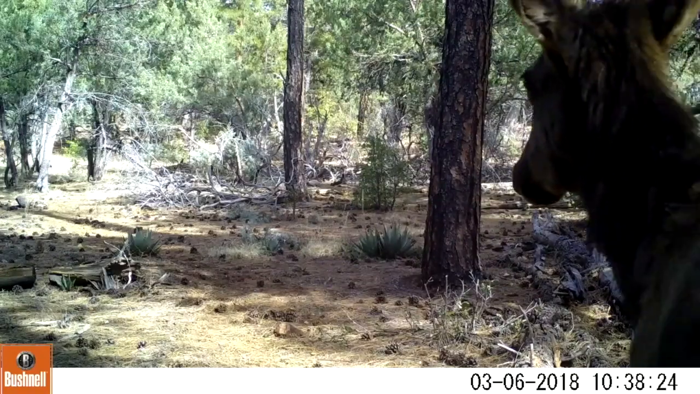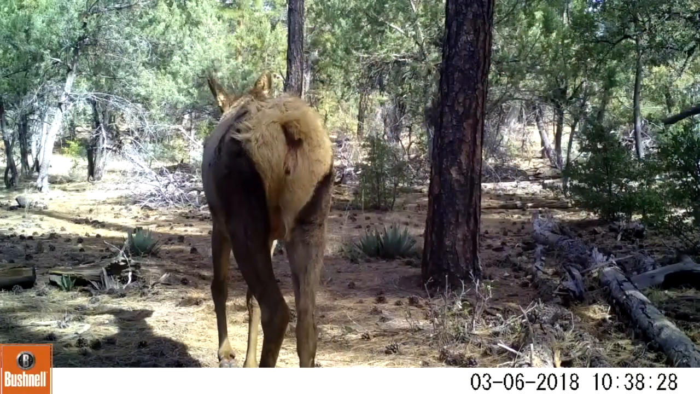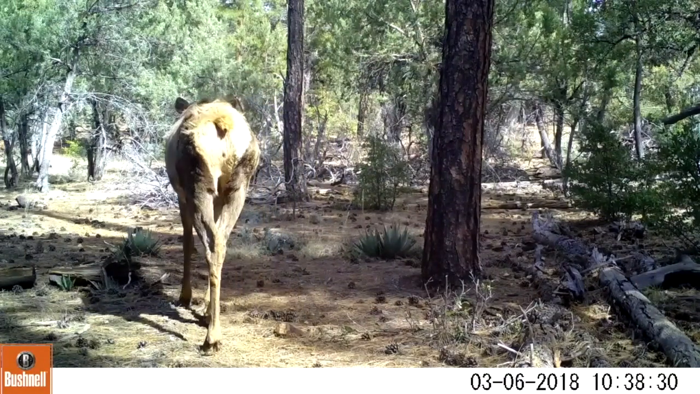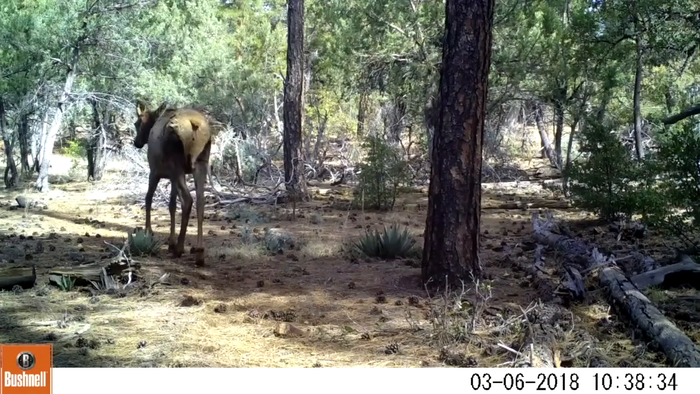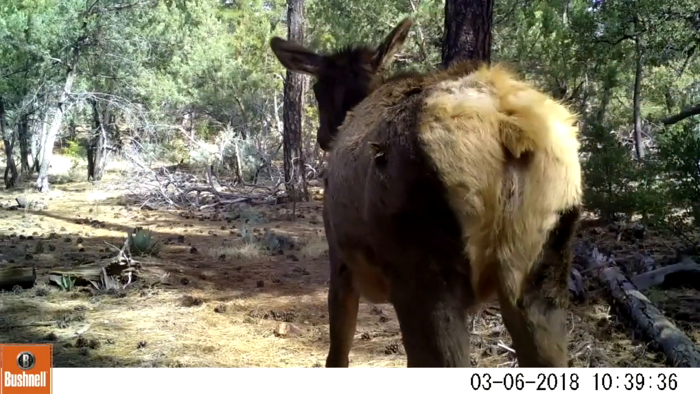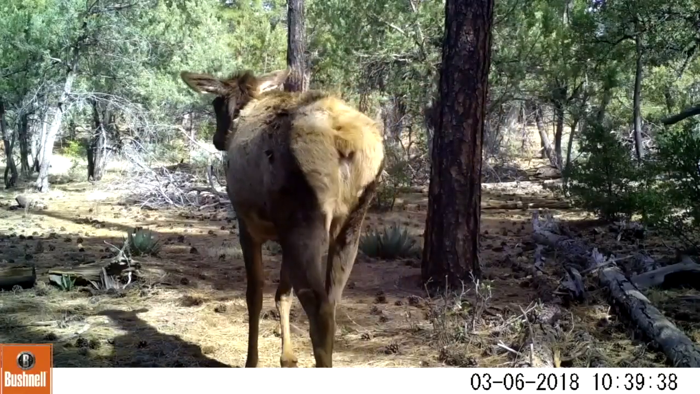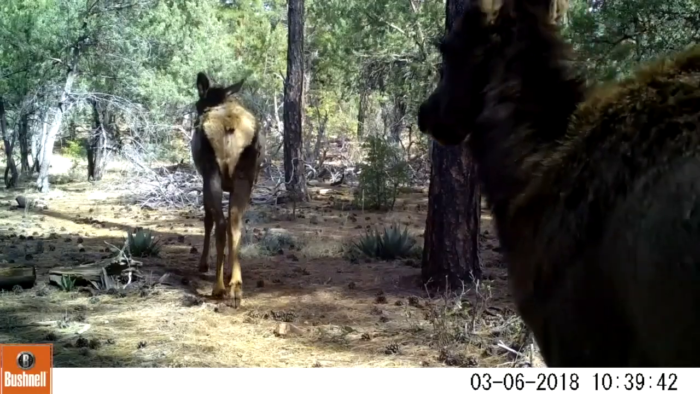At this point, they don't appear to be feeding very much. A lot of times when elk are moving around, they're also feeding, but this is more about getting back to their bedding areas, I believe, which they will go about another mile or so until they get into the manzanita groves. That's where they like to bed down during the day.